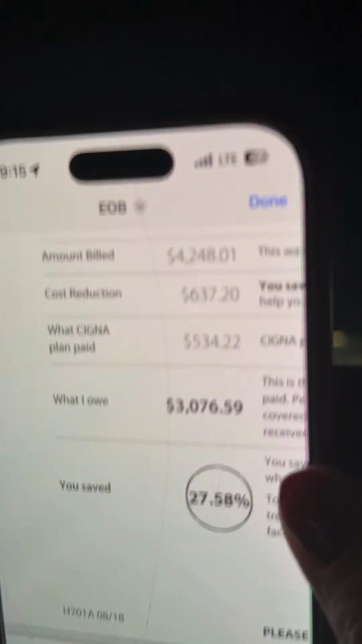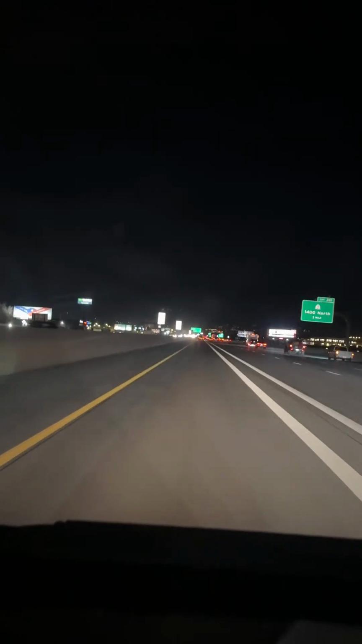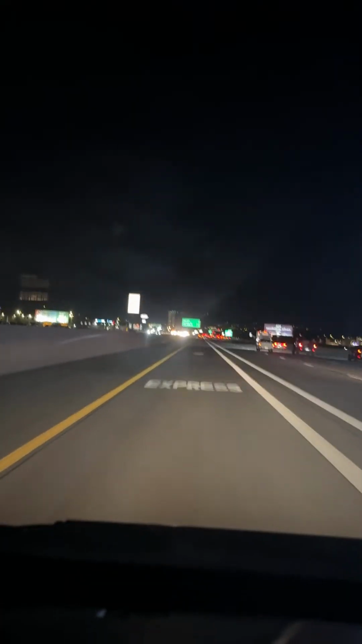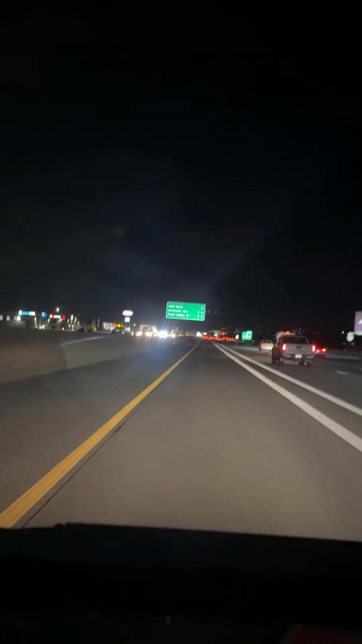Look at that. $4,000 for an ER visit, and all they did was a CT scan. That's insane. But if we didn't have insurance, it would have been way cheaper.